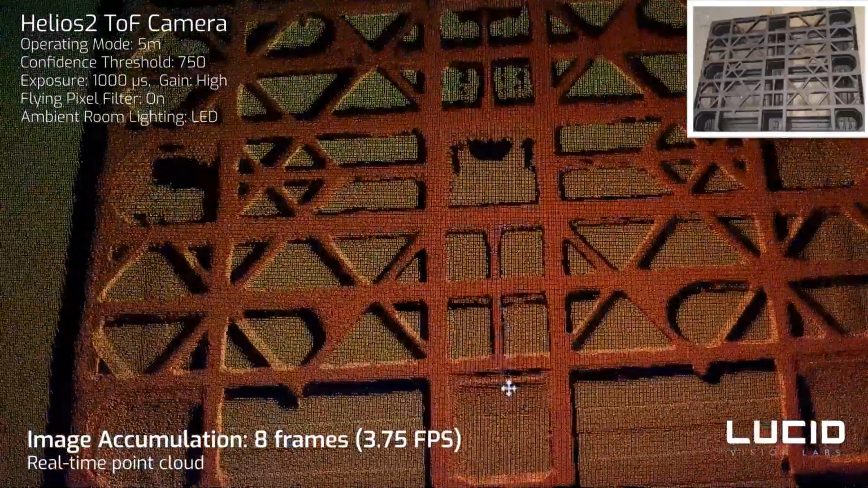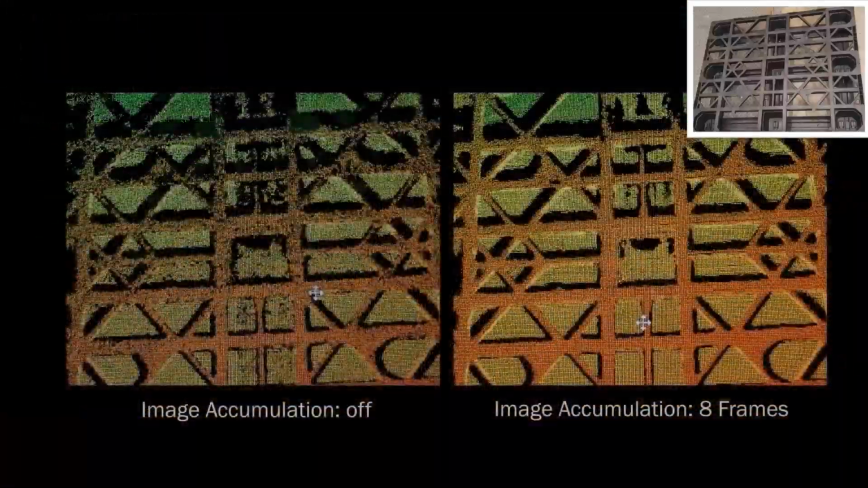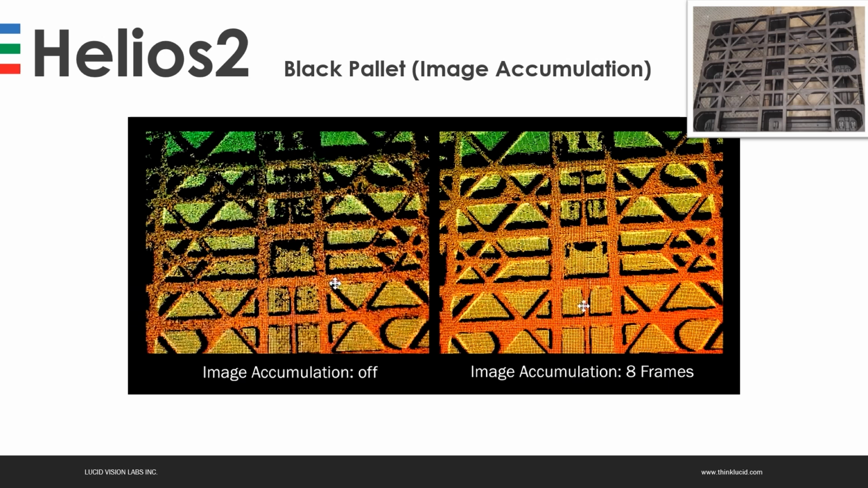Here we see the comparison between the standard operation at 30 frames per second and the accumulation of 8 frames, in this case dropping the frame rate to 3.75 frames per second. A closer look at the quality difference between these two modes.